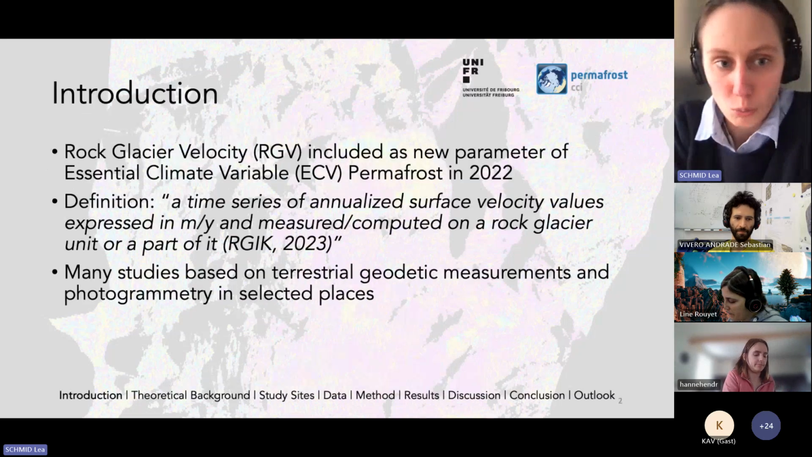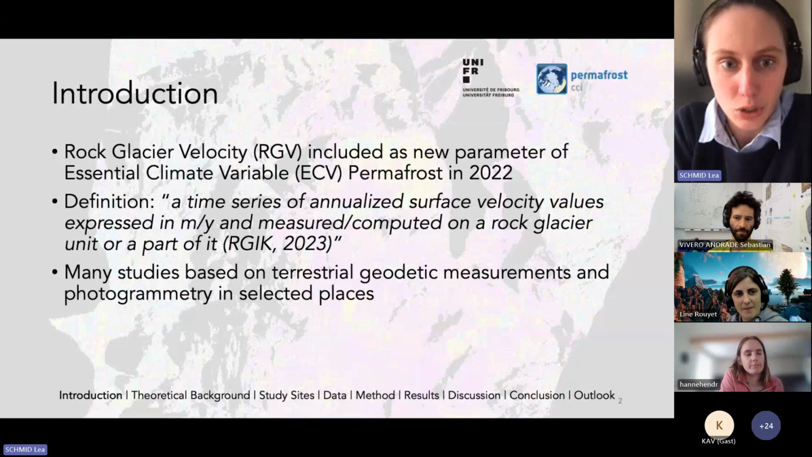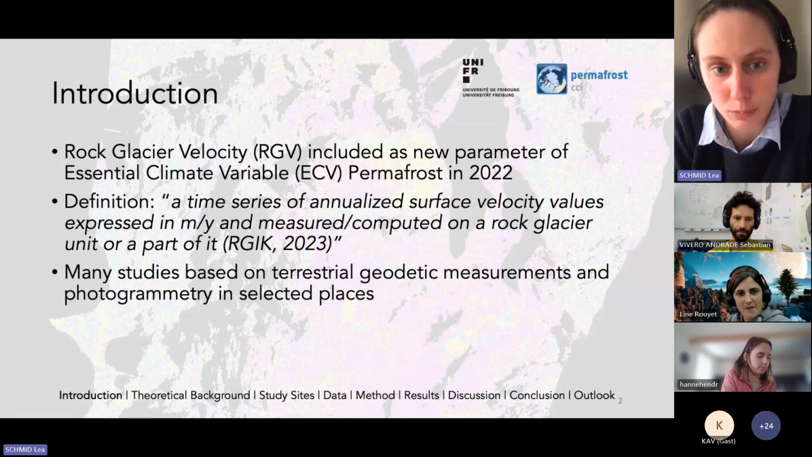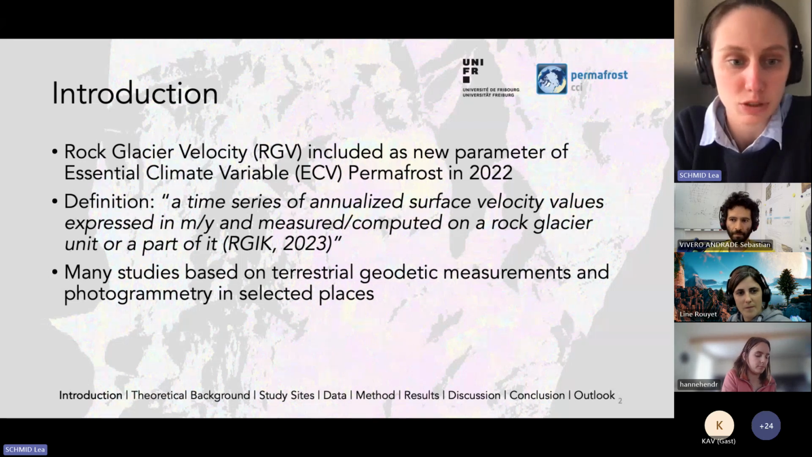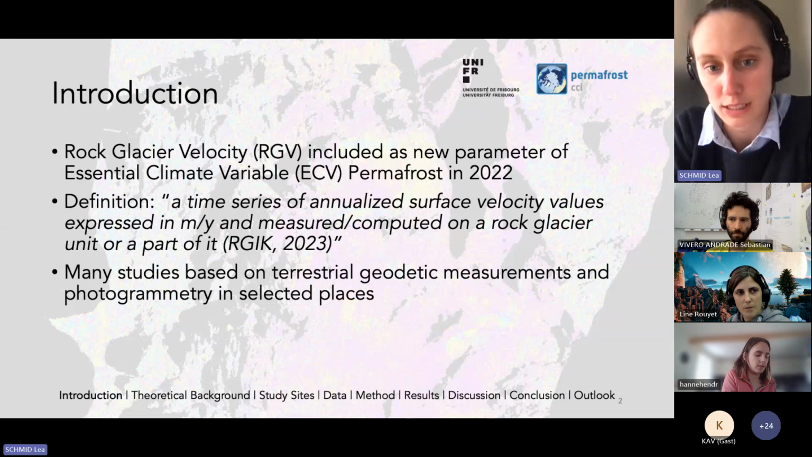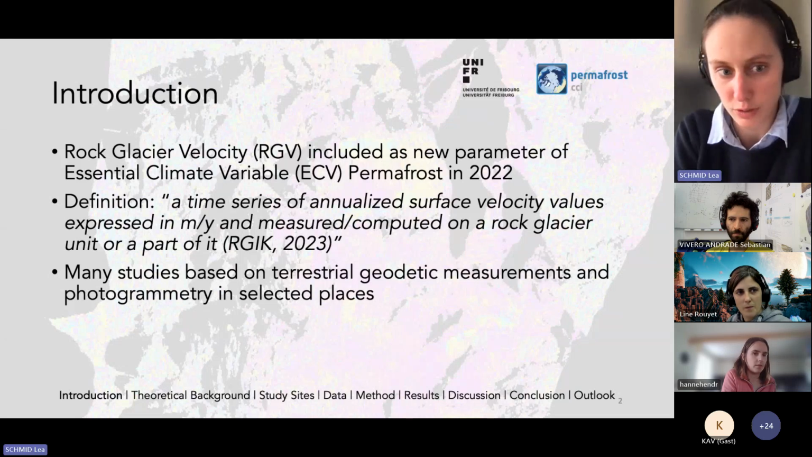So first of all, what is RGV? I hope you all know that RGV, or rock glacier velocity, was included as a new parameter of the Essential Climate Variable permafrost in 2022. And it's defined as a time series of analyzed surface velocity values expressed in meters per year and measured, computed on a rock glacier unit or part of it. So it says we need analyzed surface velocity values, and these should be computed on a rock glacier.